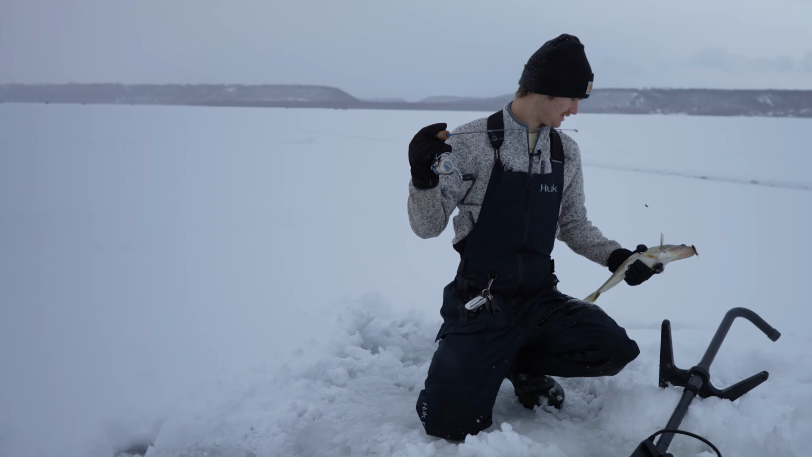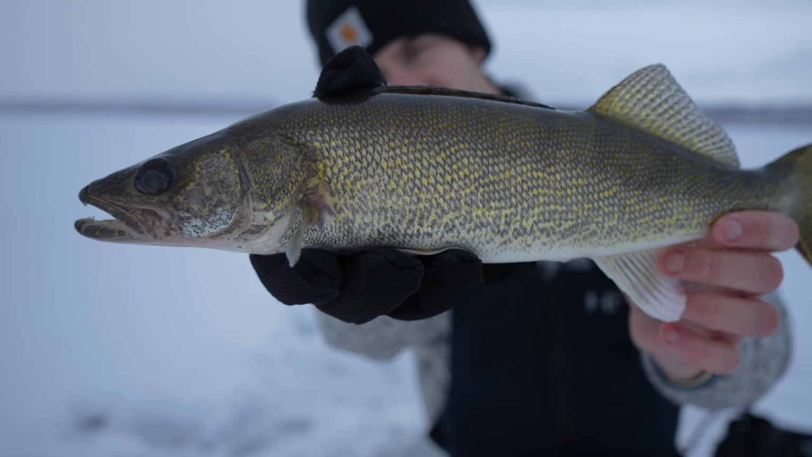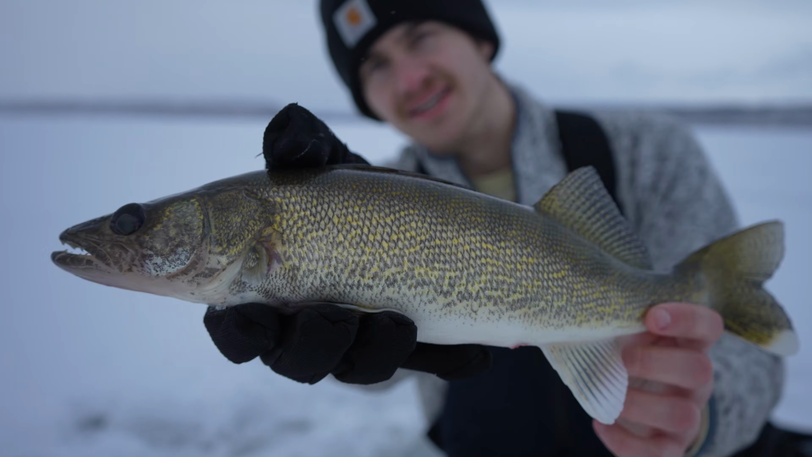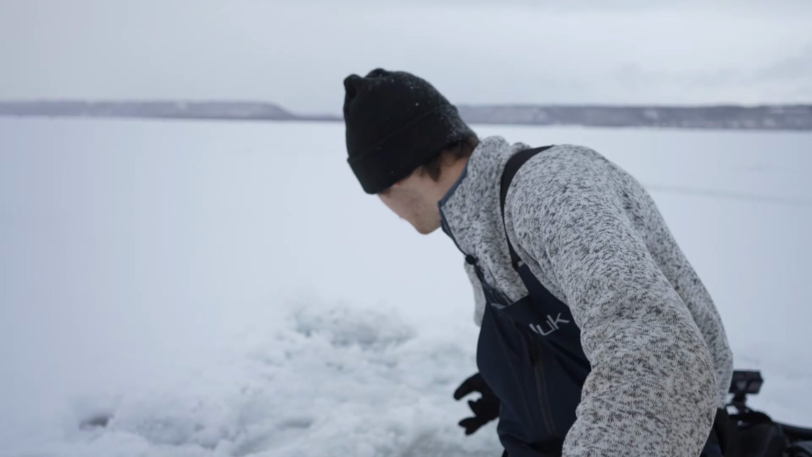Nice, that's awesome, guys. First walleye of the day here, chunky fish. Nothing massive, but good start to the walleye grind for today. Pretty high suspended fish. I was not expecting that, but she was aggressive. She's going right back in the water. And there she goes, guys. Awesome. That is amazing. There's so many fish down here.